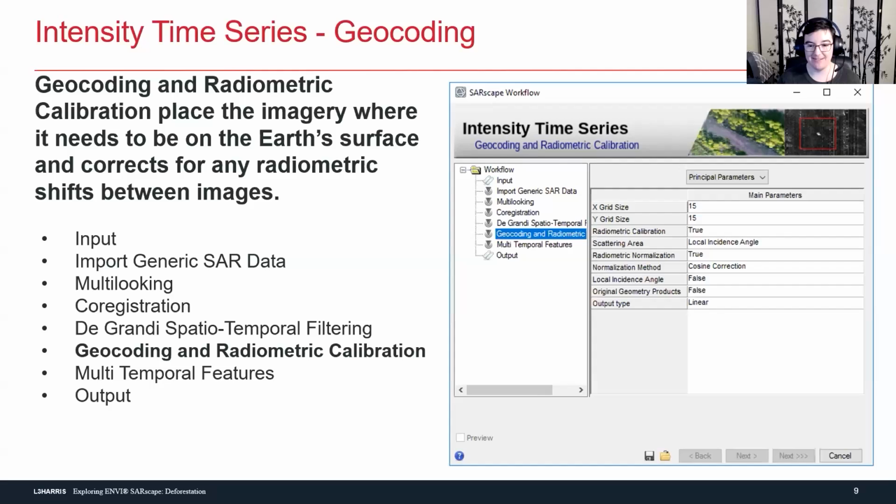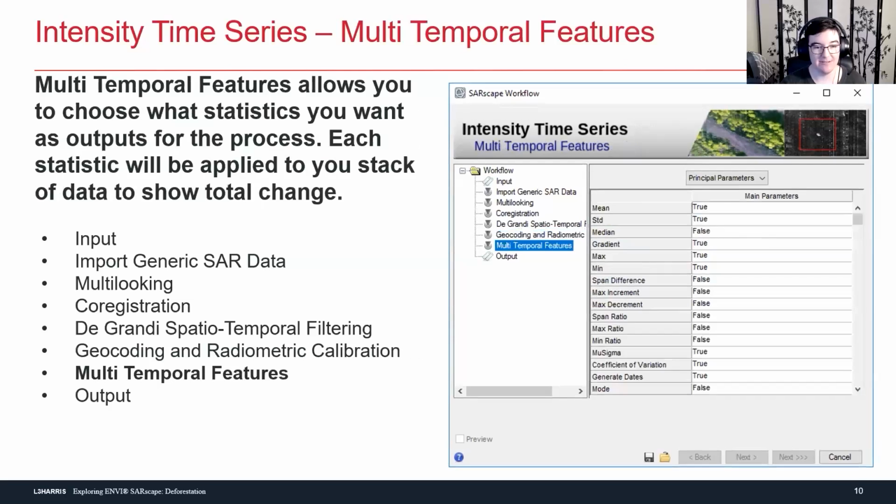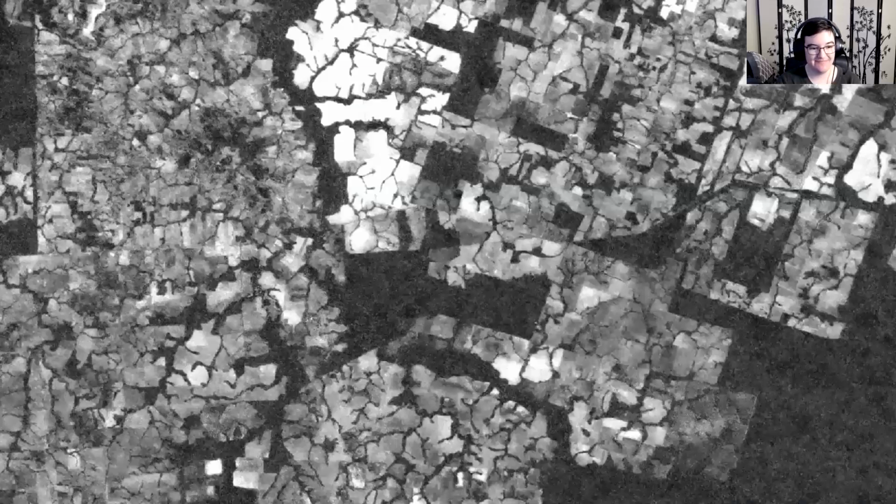Once we do that, we can make sure everything is comparable to each other with radiometric calibration and pull out some multi-temporal features. These are the features that are actually really useful, especially when looking at this example of deforestation, because they will highlight areas where there have been major changes and even pick up the specific times in which those changes occur, which for us looking at deforestation, is mildly useful to know when it actually happened.